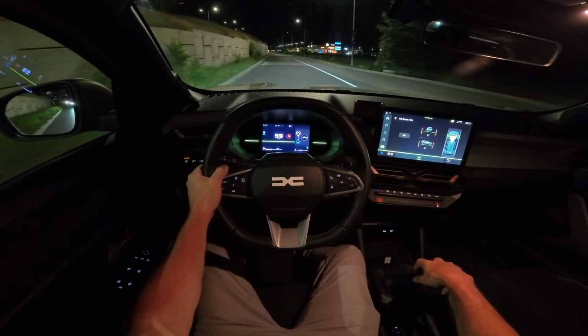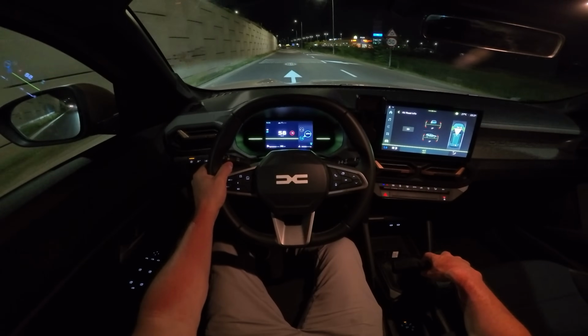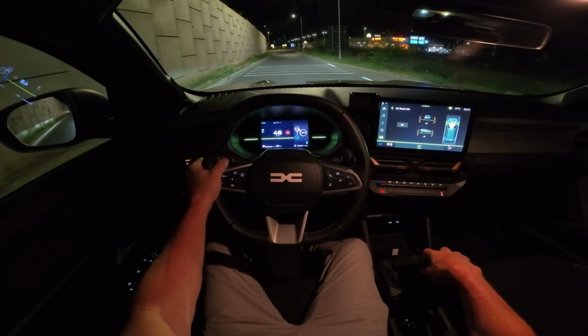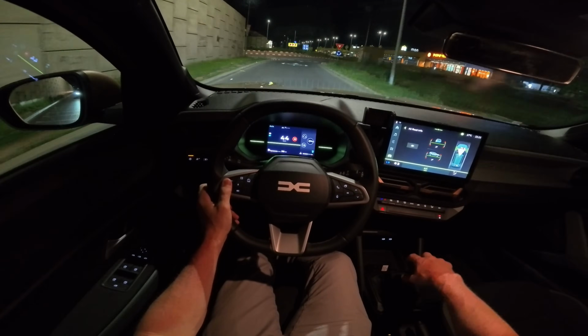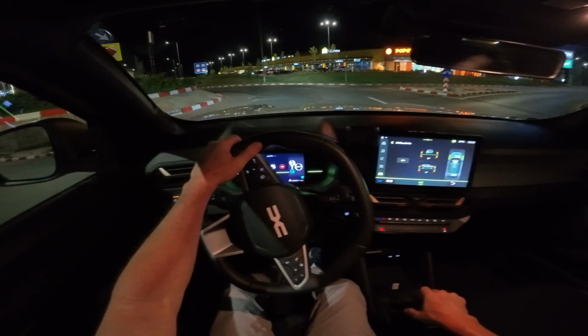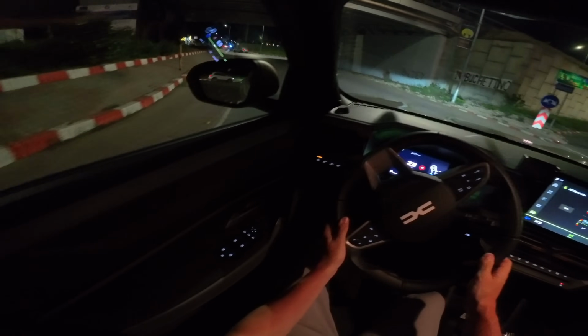At speeds up to 80 km/h, 100 km/h, the car is relatively silent. Also, they improved the sound insulation. So now it's minus 2 decibels from previous versions, something that is quite noticeable in most situations.